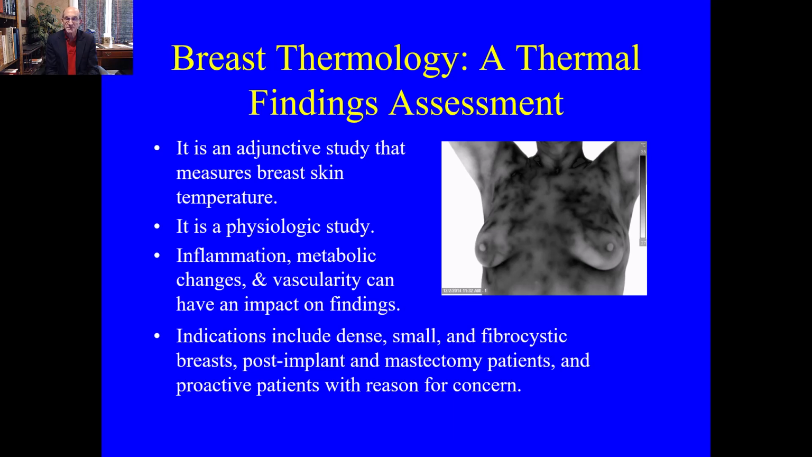It simply measures breast skin temperature. That is dependent on physiology. It's not a structural study. Things like inflammation, metabolic changes, and vascularity can have an impact on the findings.